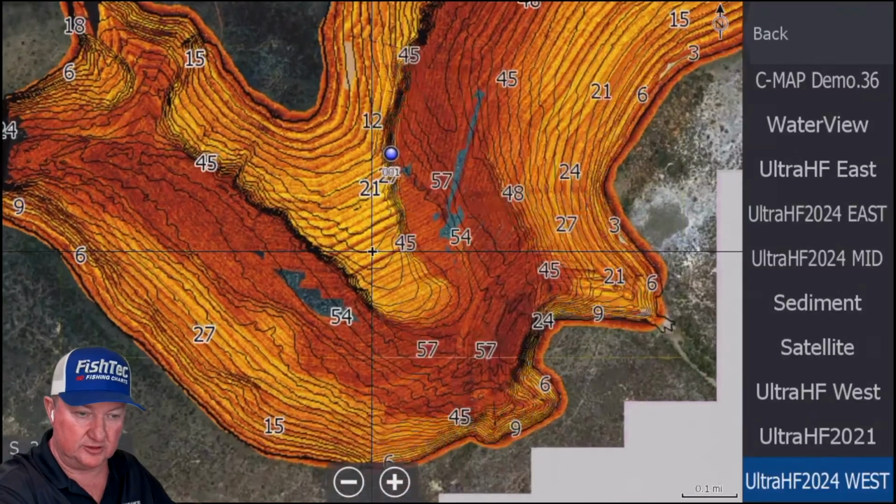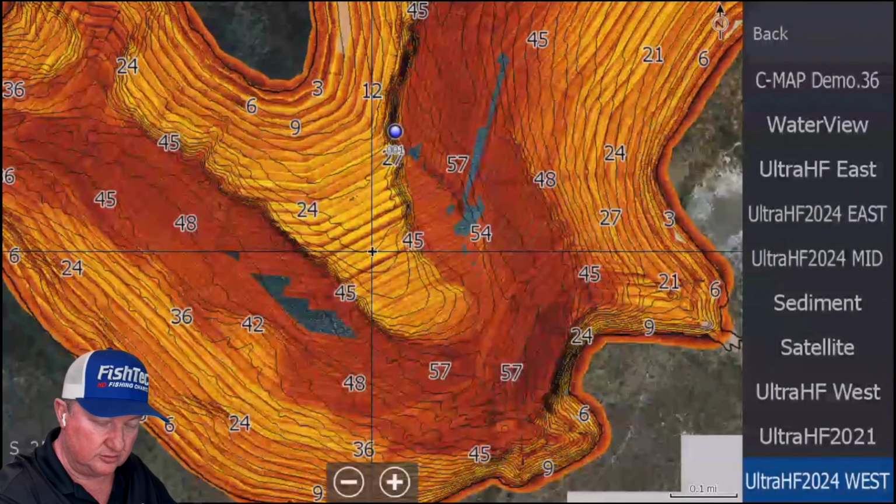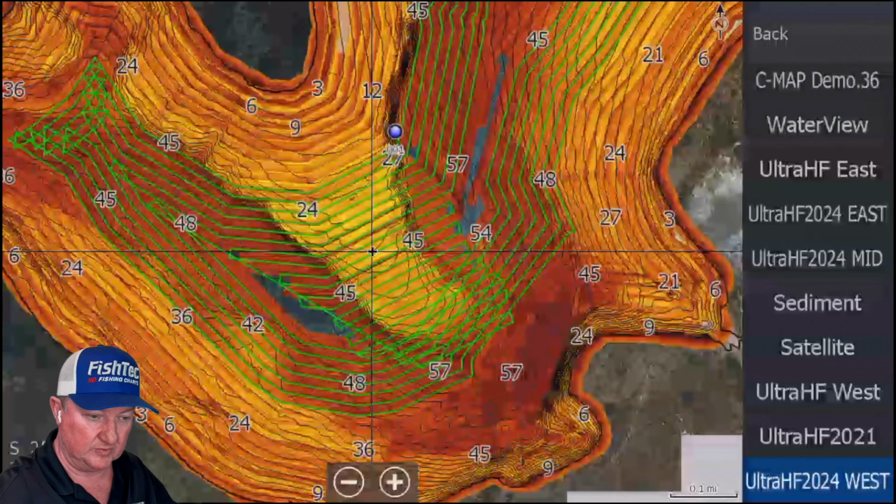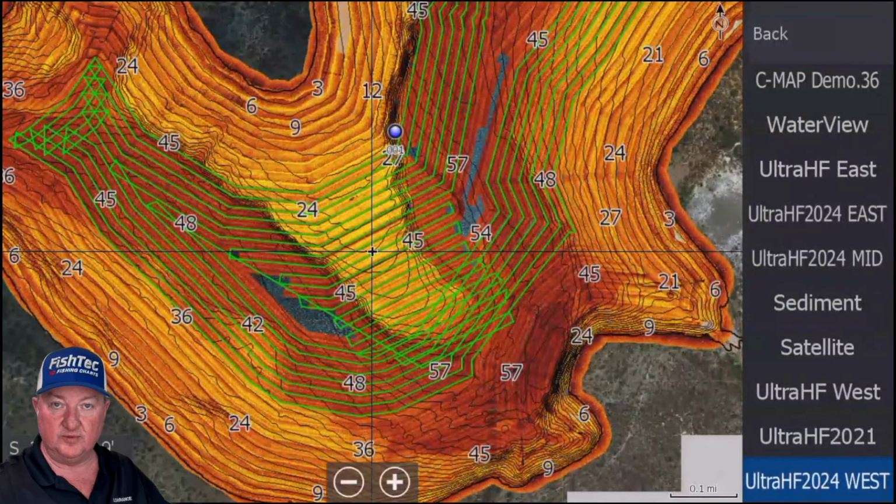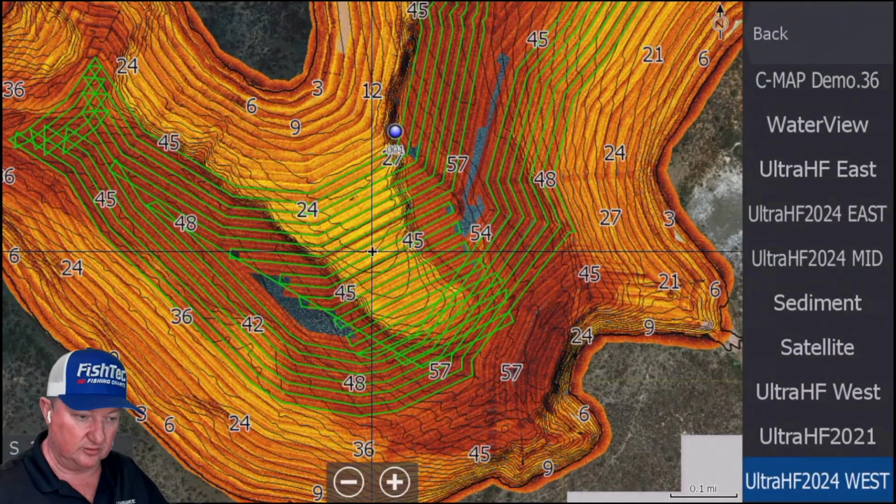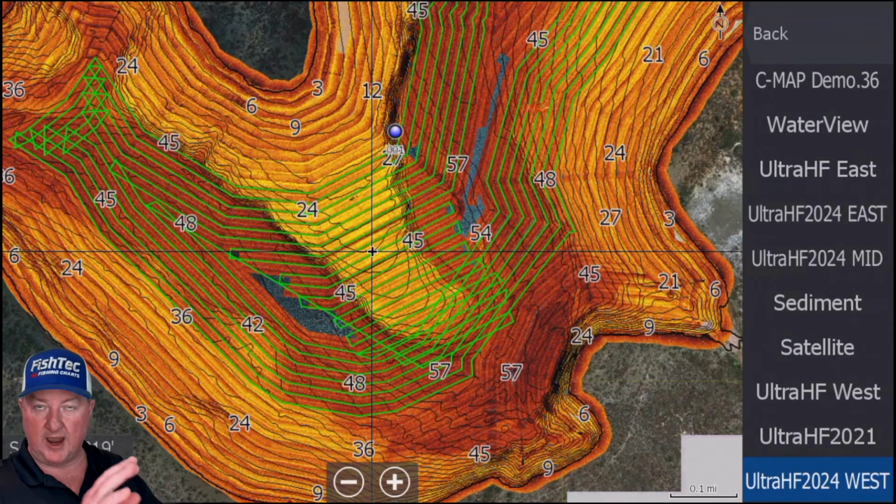Let's go back to the unit. I'm going to load that actual mission, this one here. It was 11 to 17. I'm going to turn that on. Can you see that green? That is her pre-planned path that she was on for the morning. This was 104 kilometers in total, but that's coming from the launch site, map this particular project or mission, and then head back, which is quite a distance.